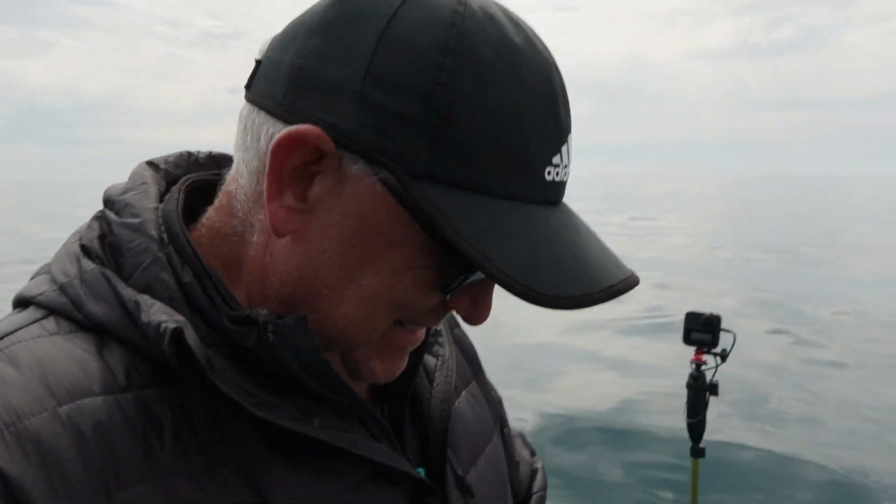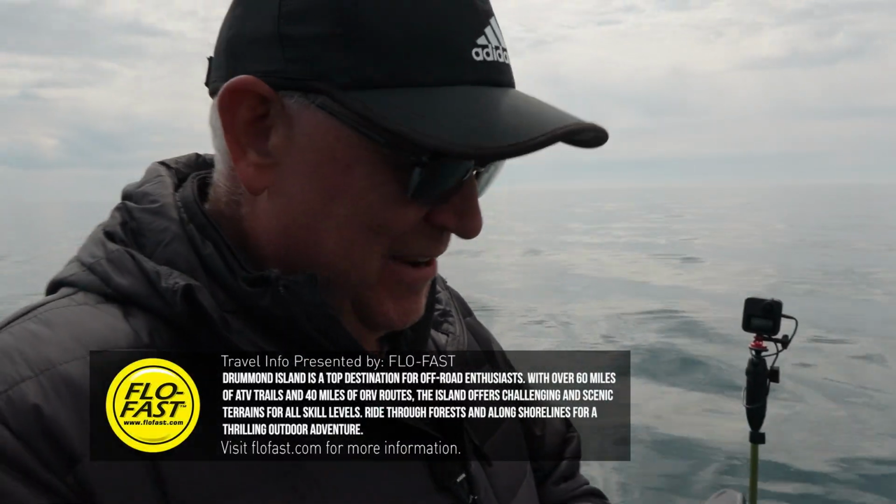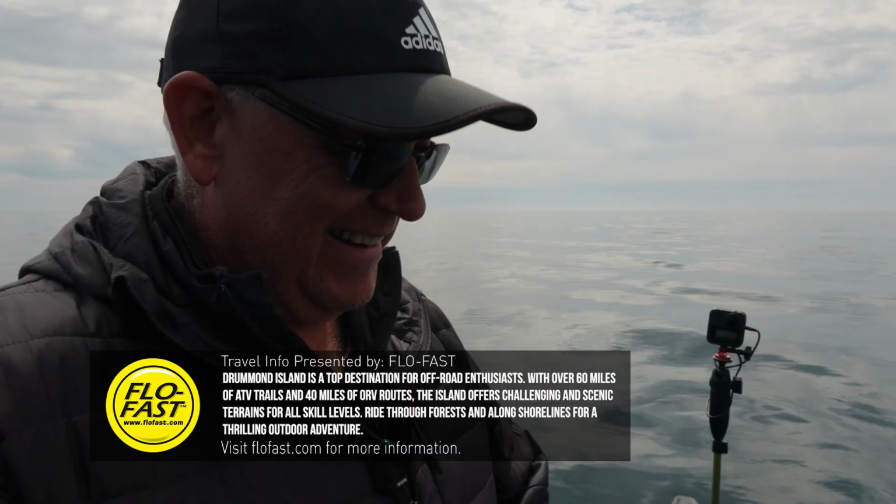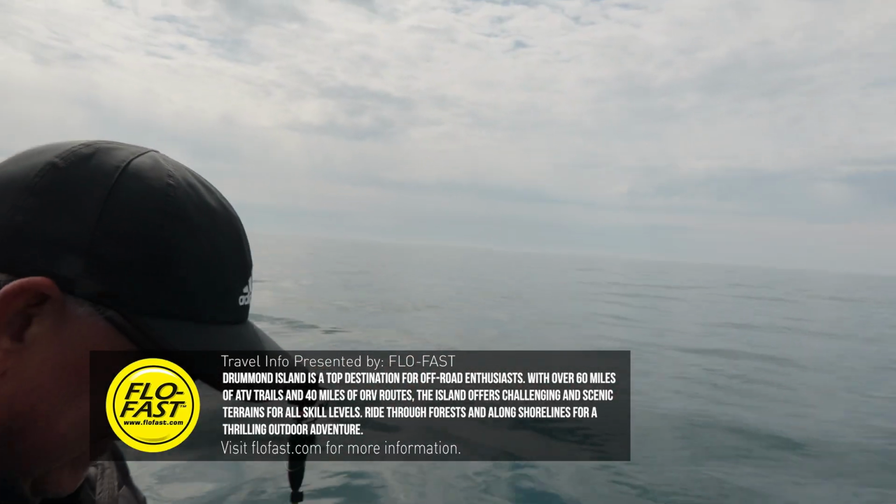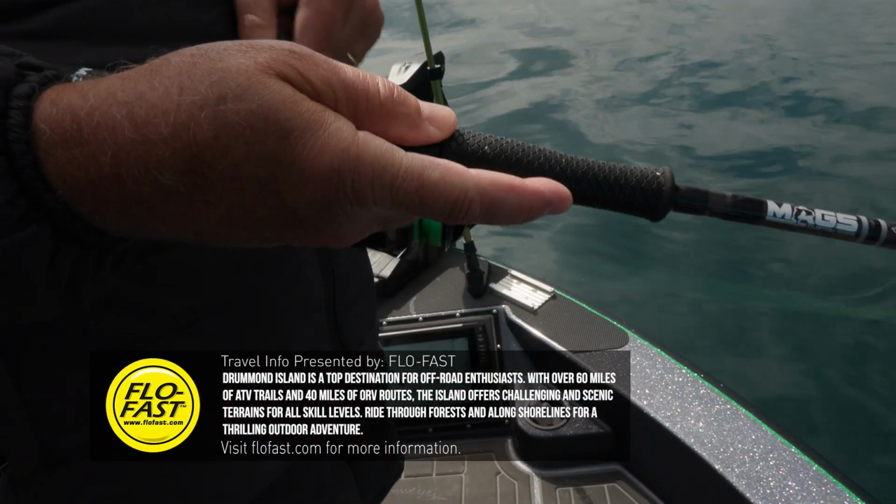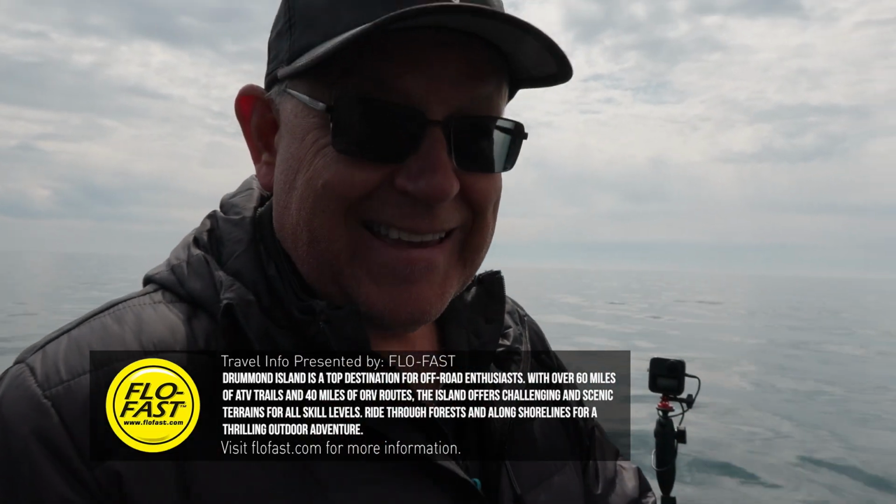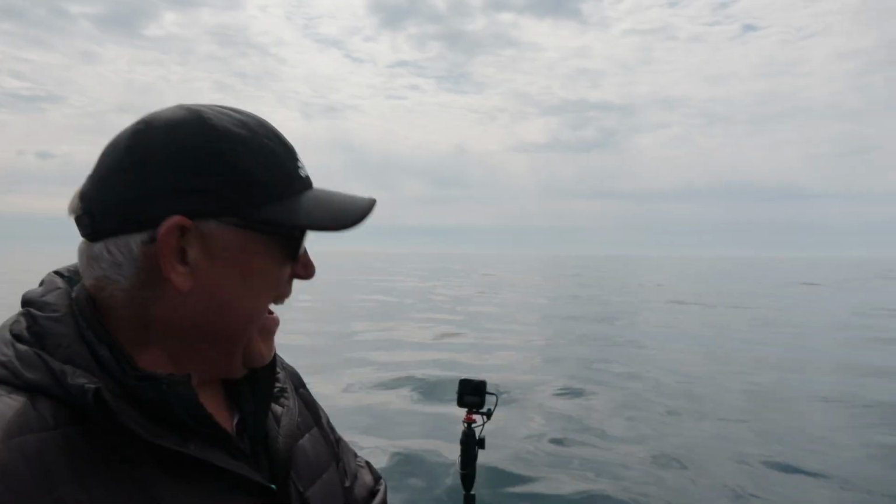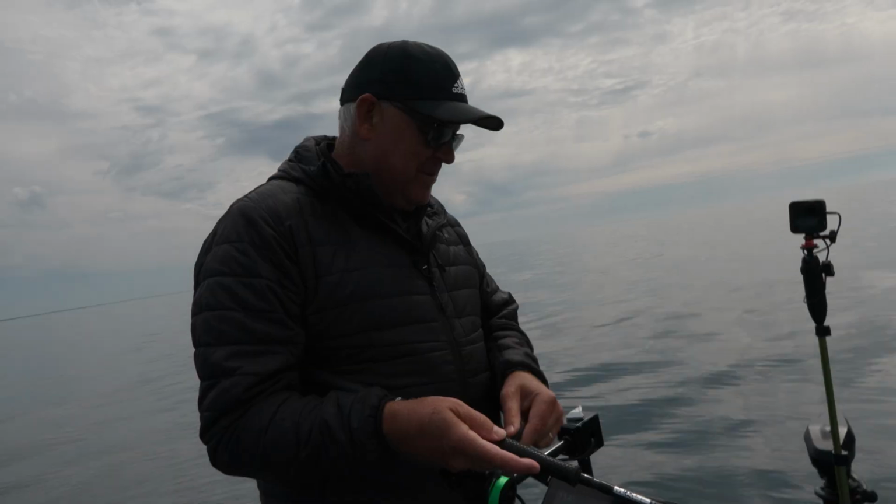So I got bored with jigging up and down, so I shot the thing as far as I could. And when John put the spot lock on, I started reeling. We caught him. That's crazy, John. That's what an old walleye fisherman does when he gets bored. Casts as far as you can with a heavy jig and a paddle tail or a tube.